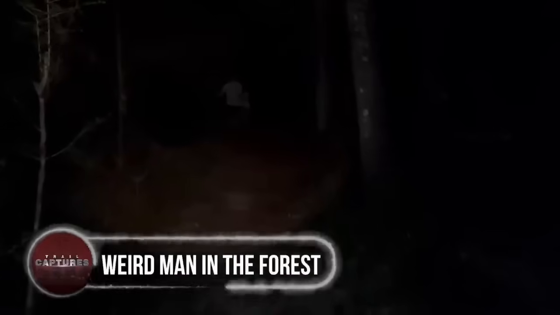Weird man in the forest. Let me show you another disturbing clip of the day, as it involves a couple of friends who stumbled upon something really spooky while walking in the forest at night. Standing alone in the middle of the path was a strange guy in white who started to communicate with them.